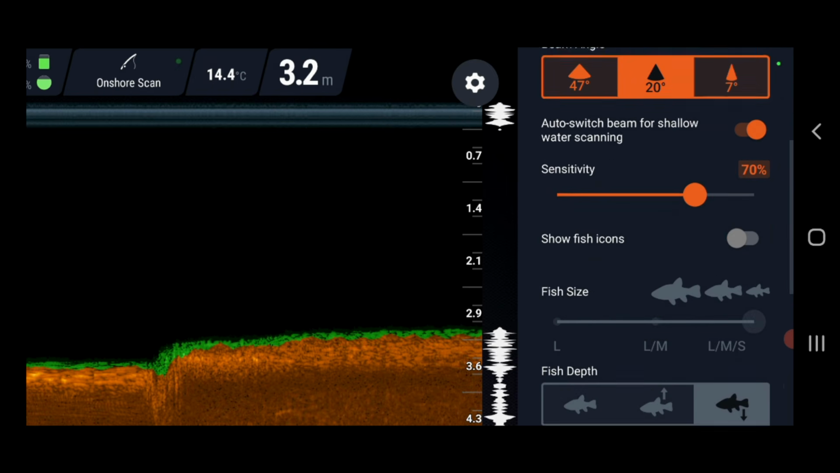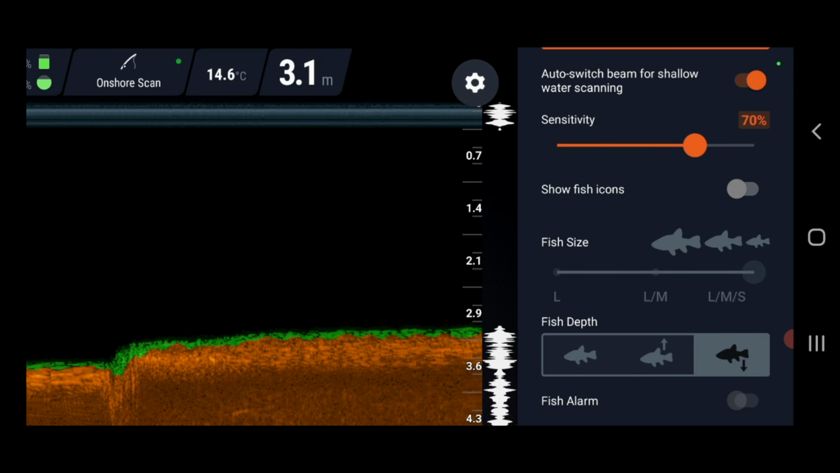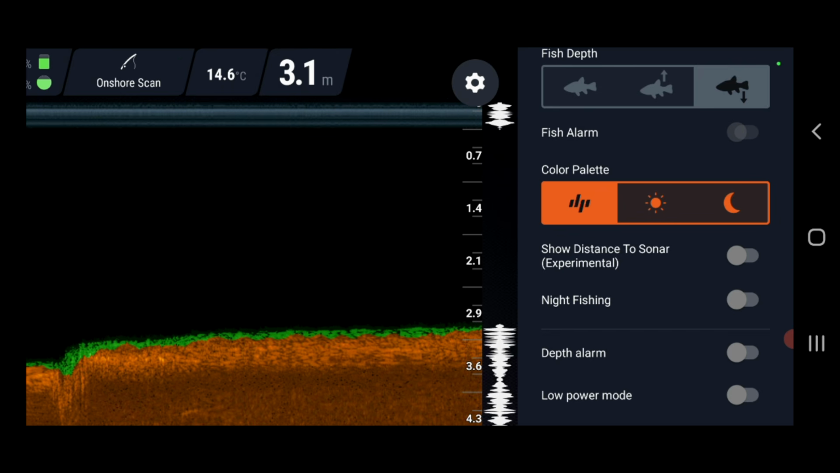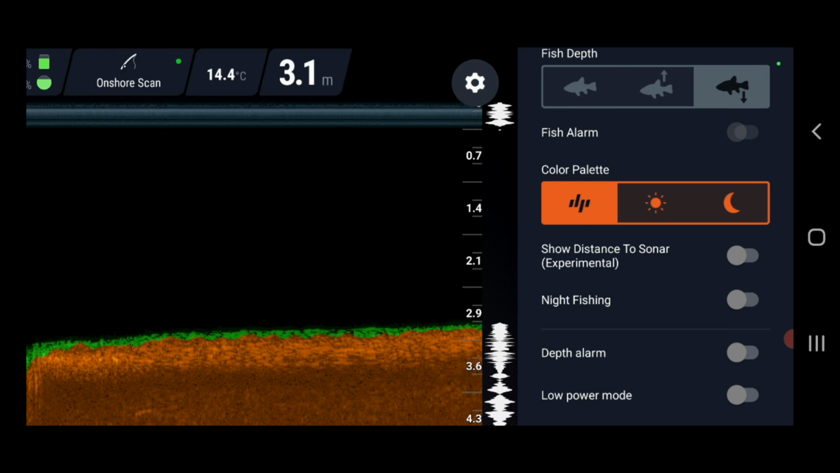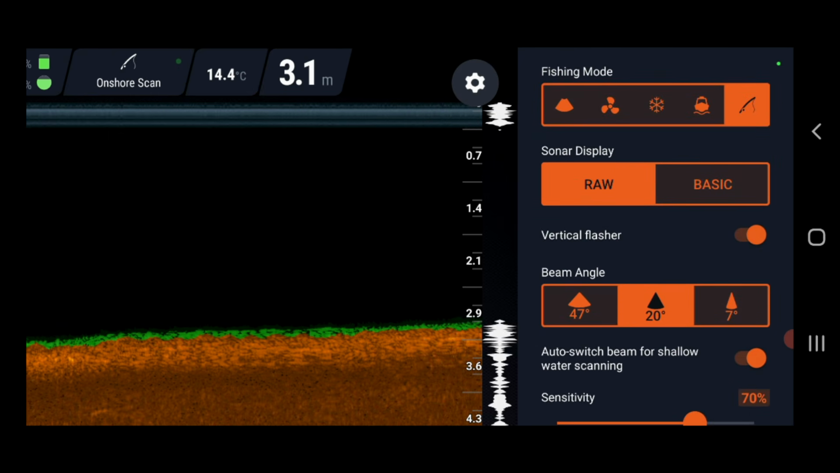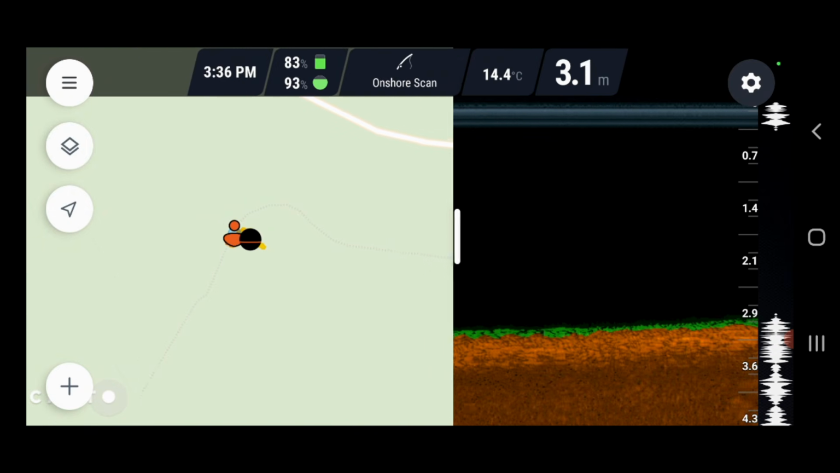I don't have the fish icons turned off because in most of the waterways I fish, they're quite snaggy. I'm not sure whether it's showing me snags or fish. The colour palette I'll definitely use night when I'm night fishing or day during the day. Today's not a really bright day, so the default setting is quite fine. And that's really about it. That's all I use. Now let's have a look and see what's happening over here with my bathymetric map.